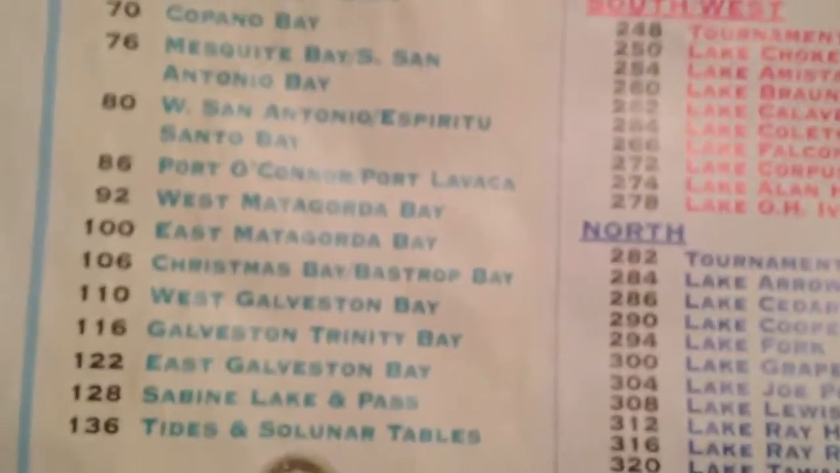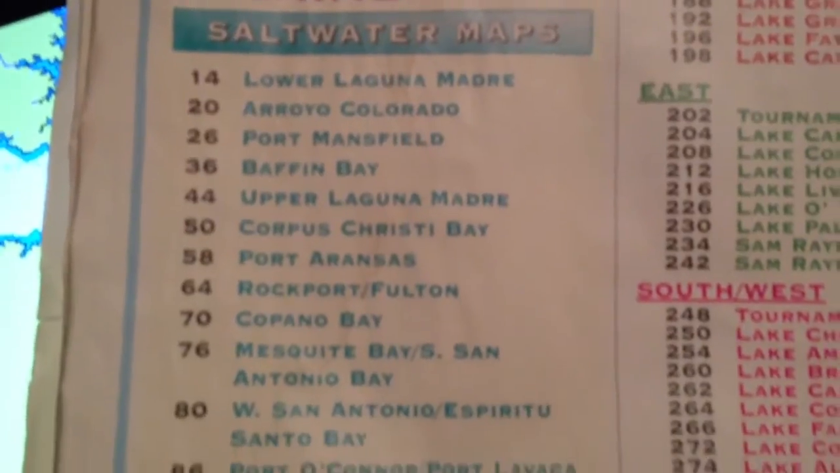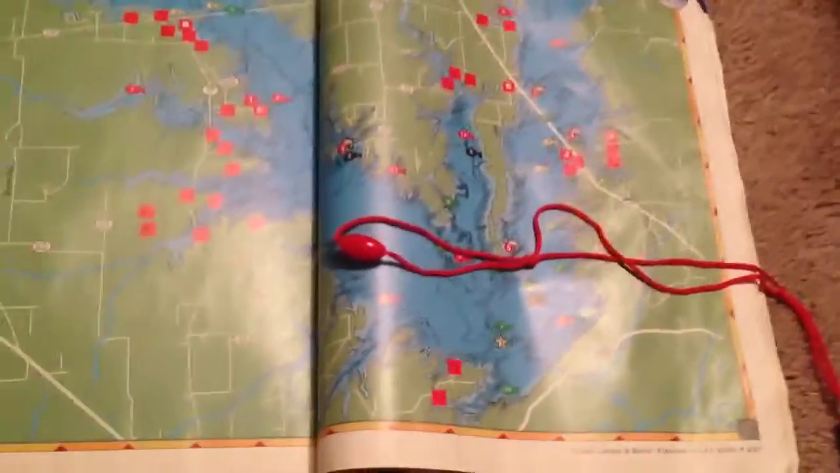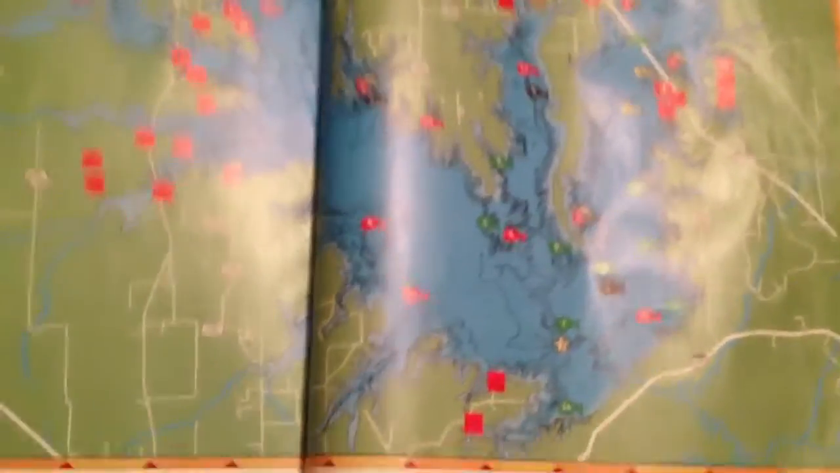Anyways, Texoma. And these are bays, some saltwater areas. I'll just kind of scan through it real quick. So you can pause the video if there's any of these that you want to look at. Anyways, let's go over to Lake Tawakoni. I want to show you a couple examples. Oh, sorry, this is Lake Fork. I'll show you this one first.